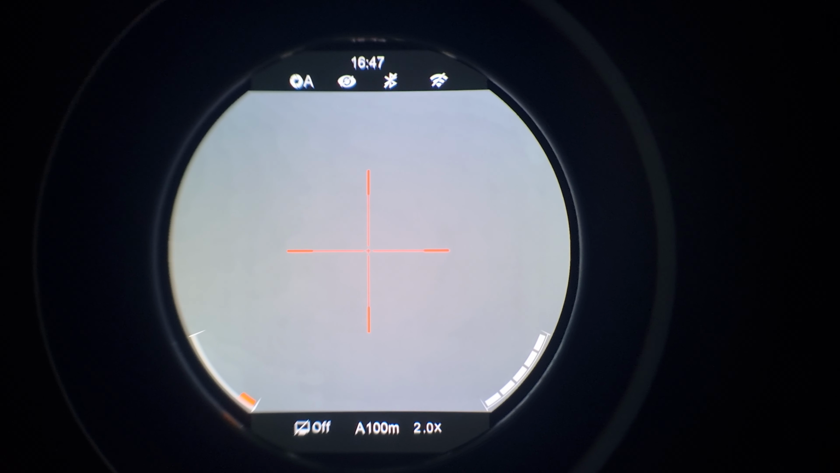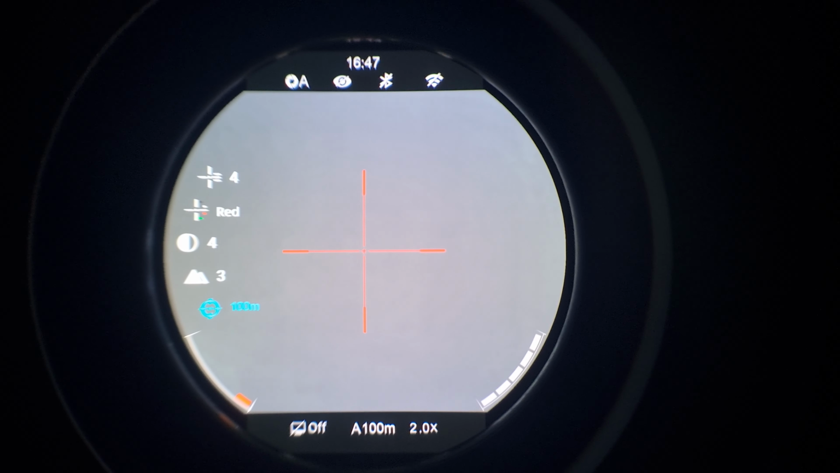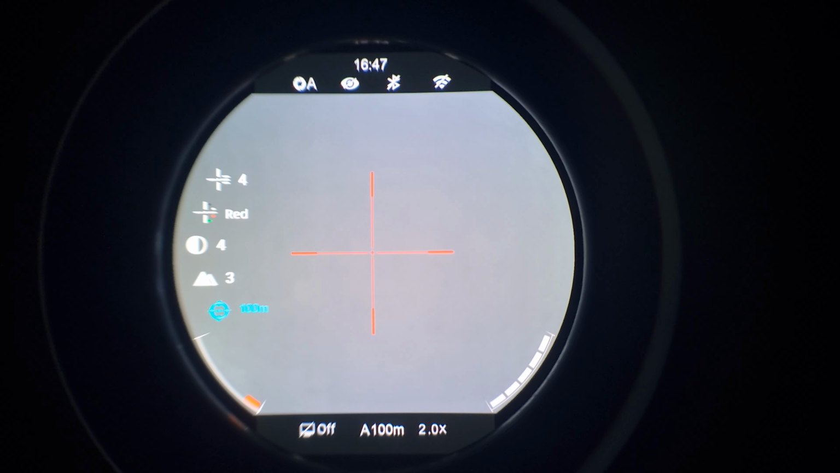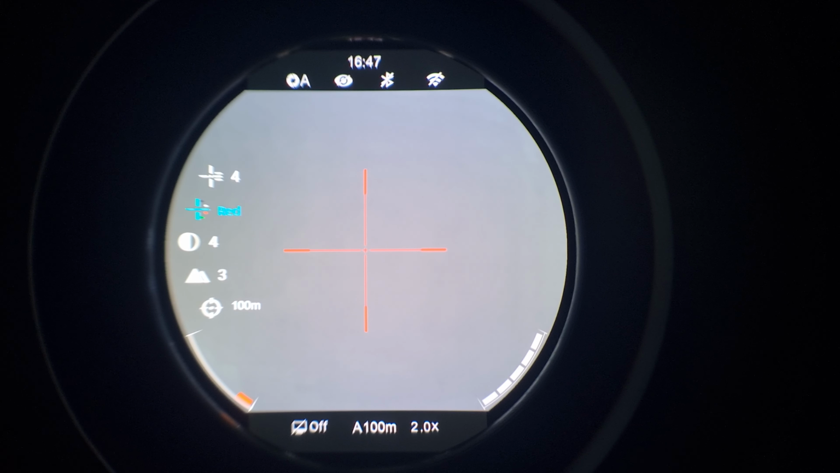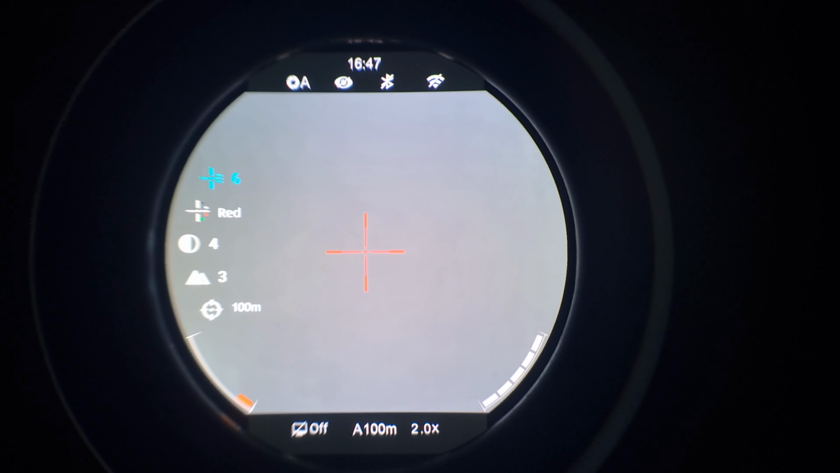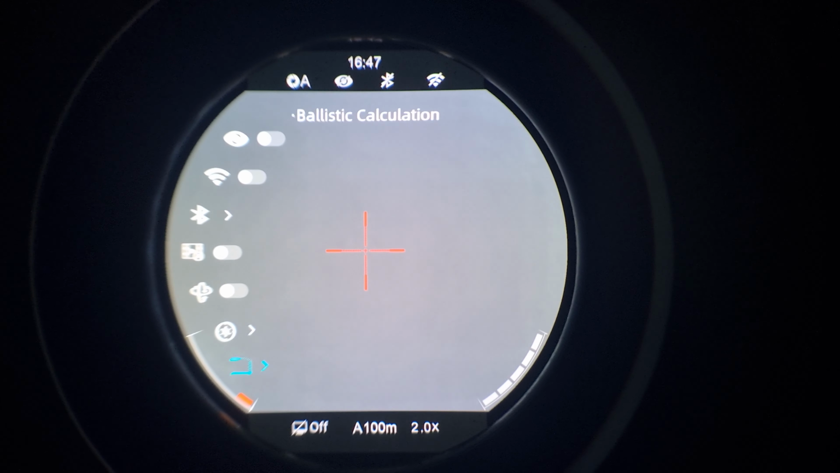Now if I get the main dial, a quick short press, you'll see it goes to its quick menu. So you've got what profile you're on for what sighting distance. For instance, if you've got 100 meter, 200 meter, 300 meter zeros, you can quickly change them there like that. You've also got some of your other basic features there like sharpness and contrast and reticle color and reticle type. You can see you can change them quite easily. Now I'll go into a long press and we'll look at some of that stuff in there.